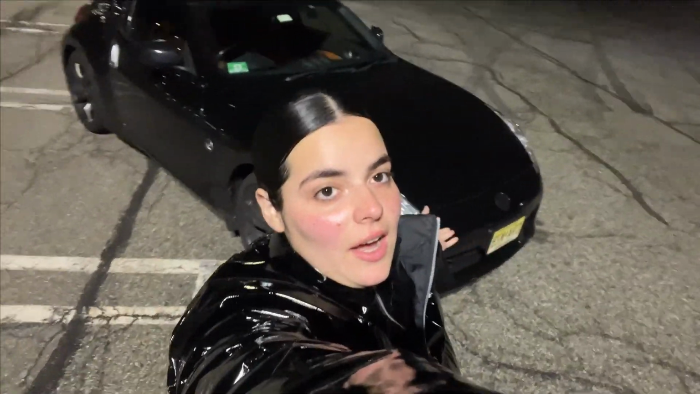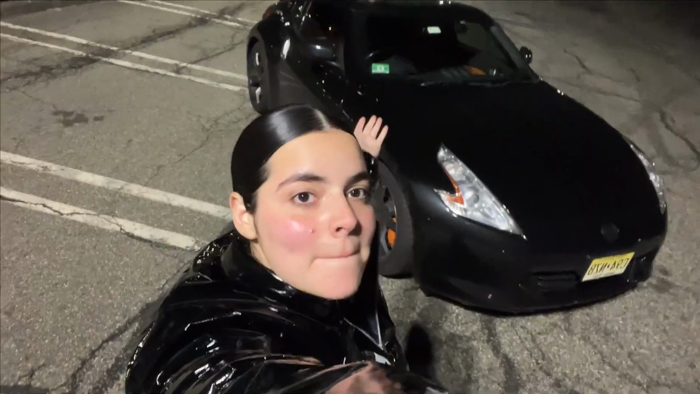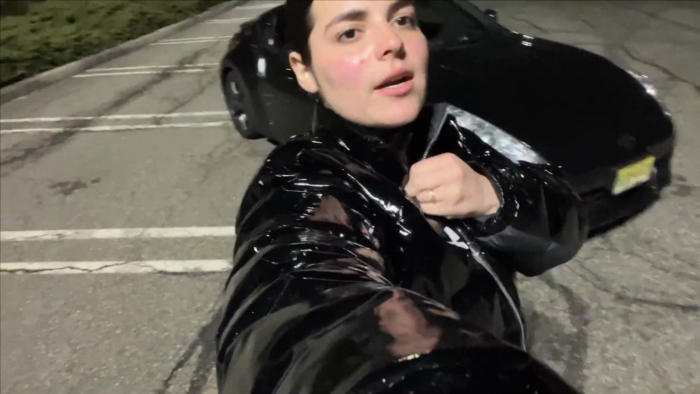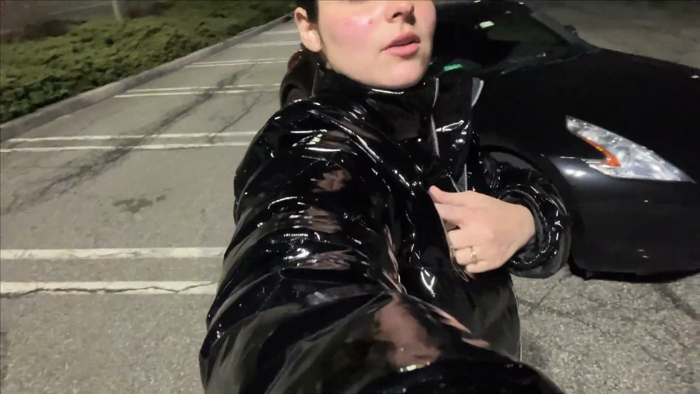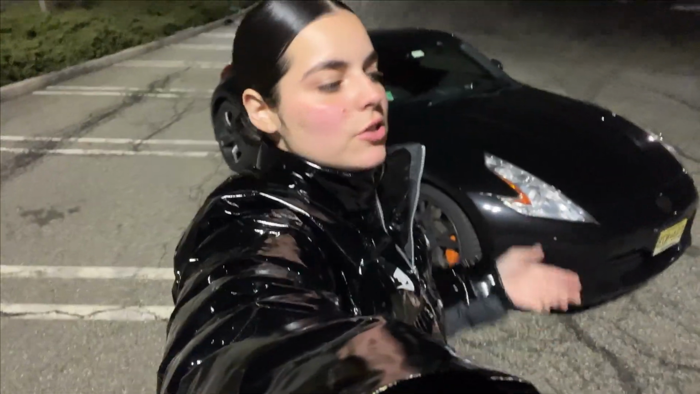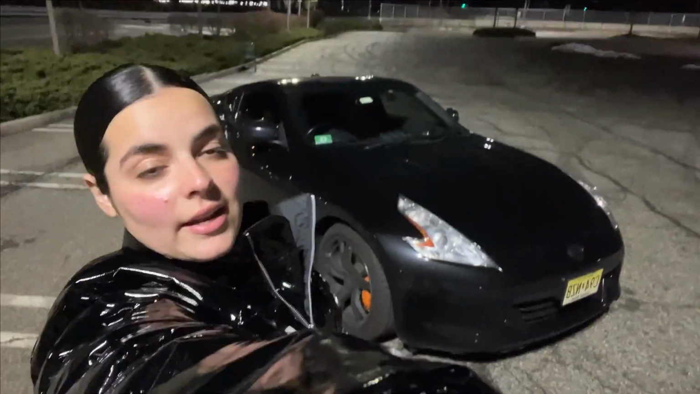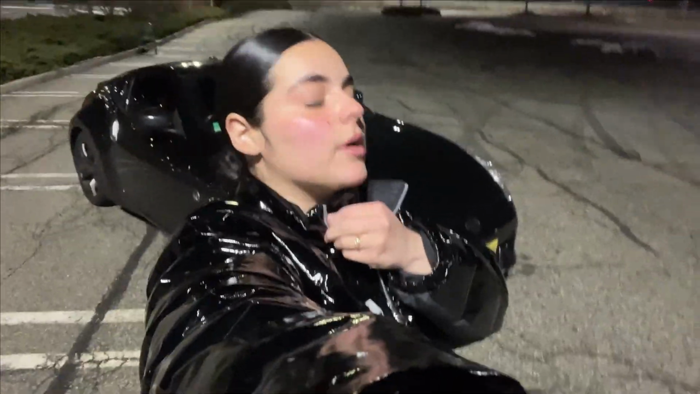And yes, I have the Z with me, the 370Z. Y'all like my coat? It's a black Nike coat. I kind of matched the car, I'm not gonna lie, with the little white right here. So it is currently nighttime, as you guys can see. Man, does he look nice as fuck like that at night? I haven't seen this car fully at night, but I'm seeing it right now.